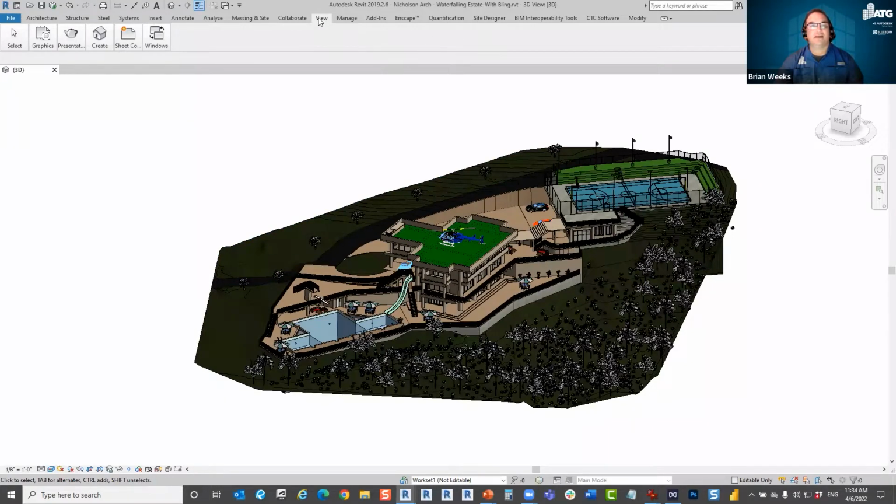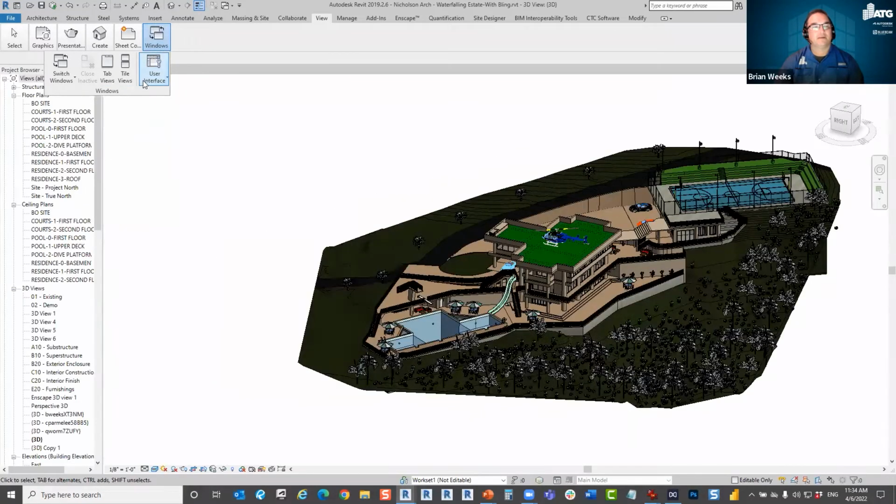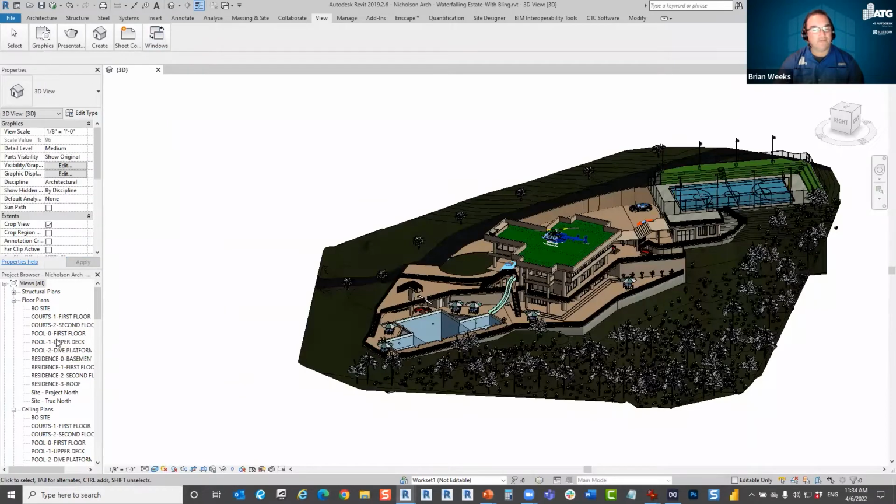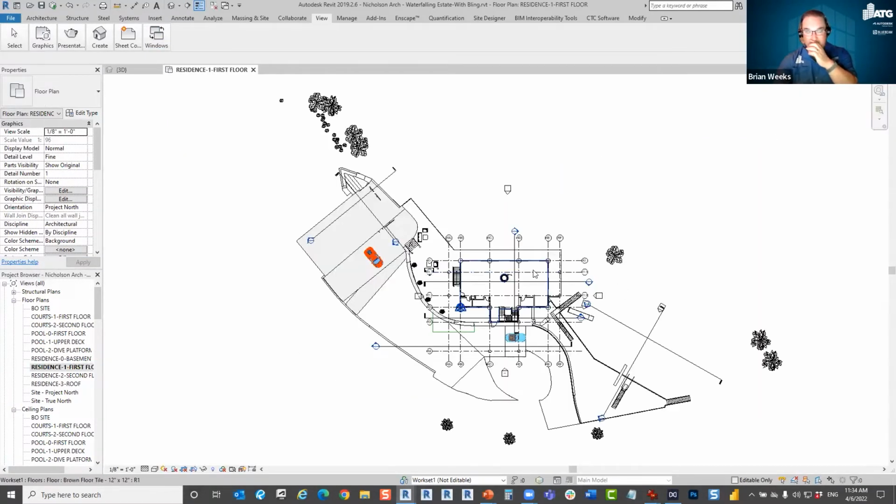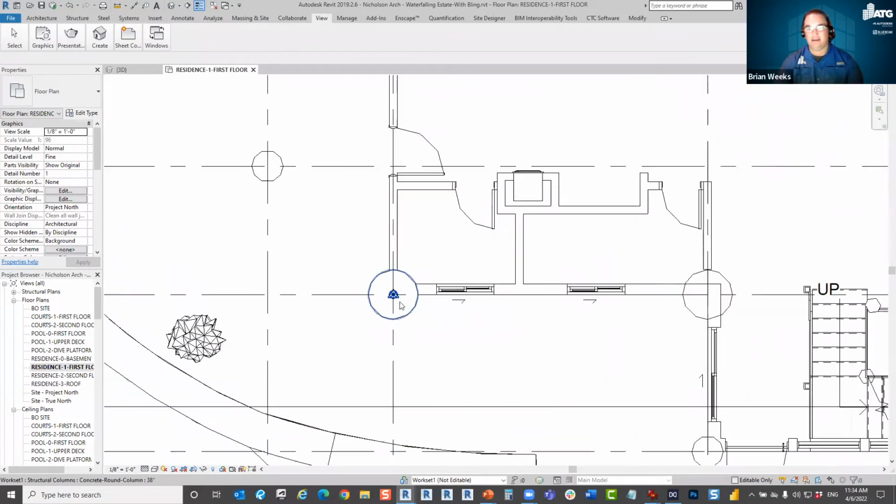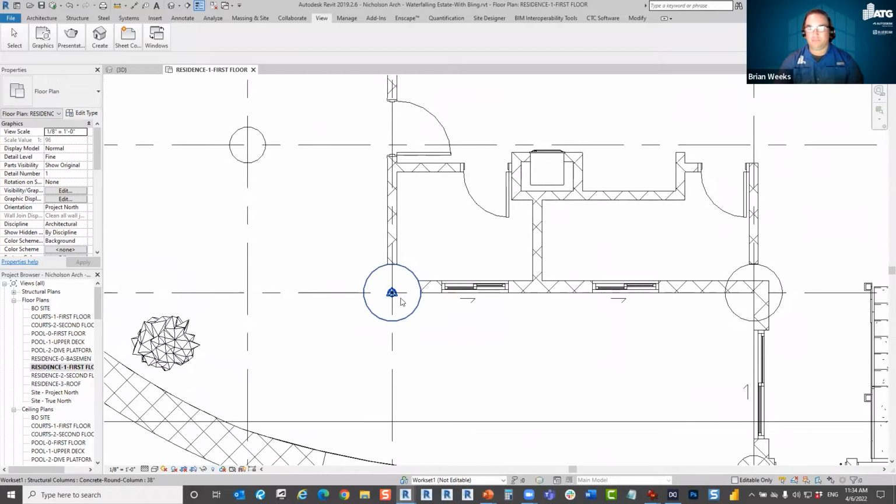Okay, I hate it when it does this. It changed all my settings here, but that's fine. So if I go in here to first floor residence, as project manager, project architect, you determine where you want your project base point to be.